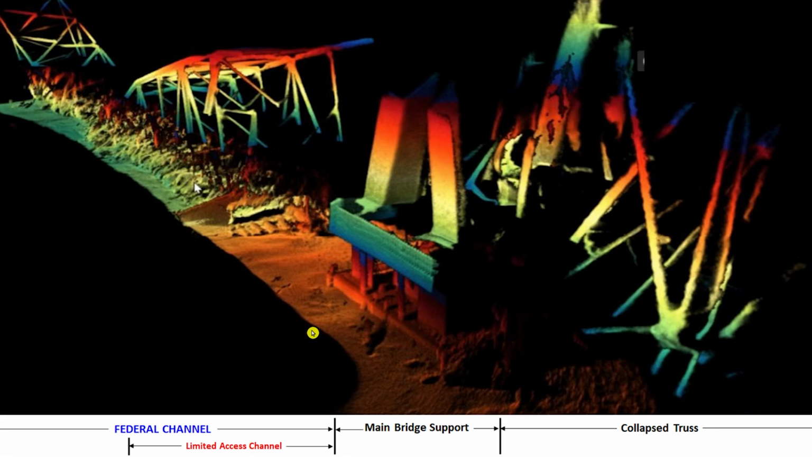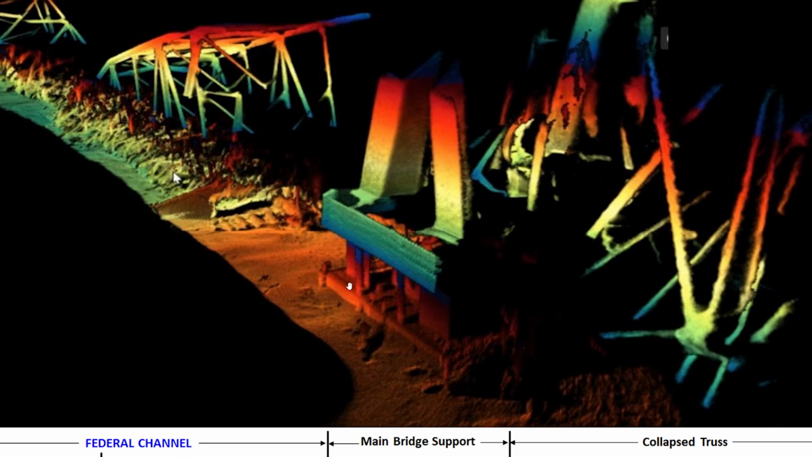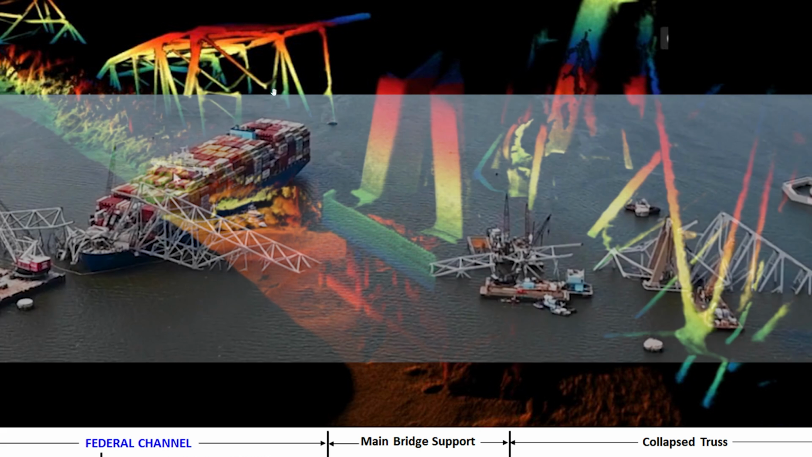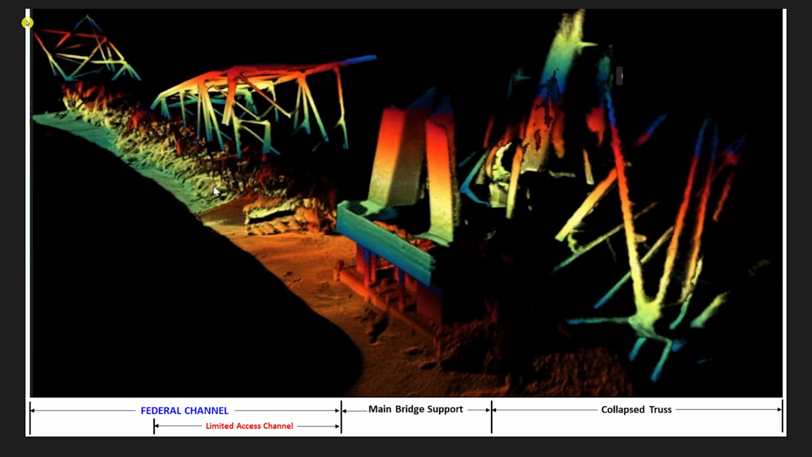Well, the Unified Command released some stunning new sonar images of the Francis Scott Key collapsed bridge wreckage underneath the Dolly in the channel there in Baltimore. So I wanted to show you what we've got here. And to give you your bearings, these are the 4 pillars that survived. And this was where the main channel was. So the Dolly was supposed to go right here. Right now the Dolly is in the background off to the left.